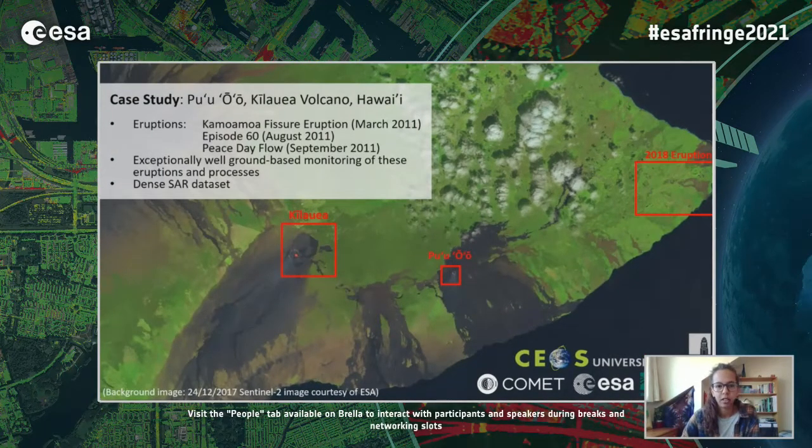So during 2010 to 2013, this period had three main eruptions that we're focusing on: the Kamoamoa fissure eruption, episode 60, and the Peace Day flow, all with lava flows that had different characteristics, so it makes it an interesting time to look at. As well, Hawaii is a very well monitored volcano, so we have a good ground-based data set to compare our SAR observations to.